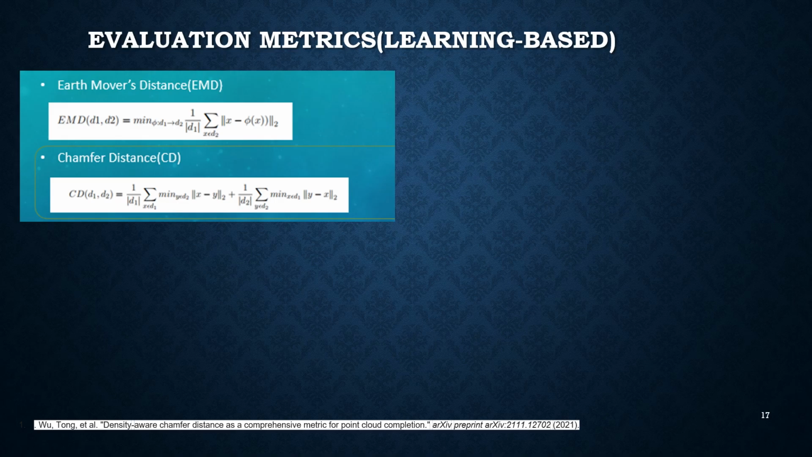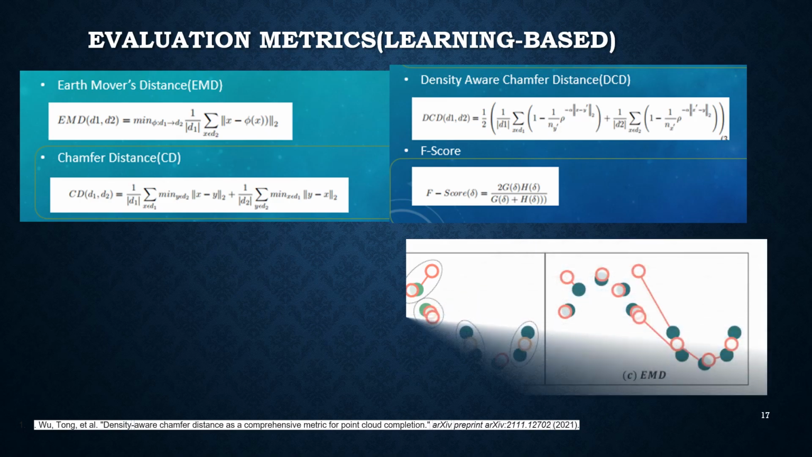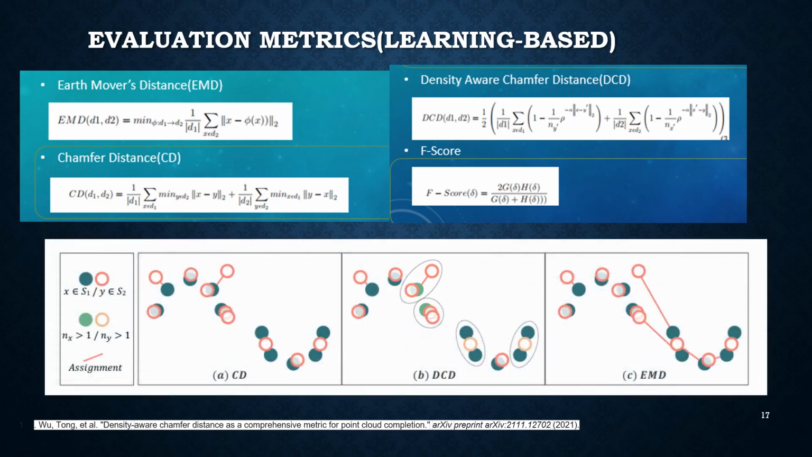Earth Mover's Distance EMD evaluates the dissimilarity between two point sets by finding a bijection that minimizes the average distance between corresponding points in the partial and complete point clouds. It requires the number of points in the partial and complete point clouds to be equal.